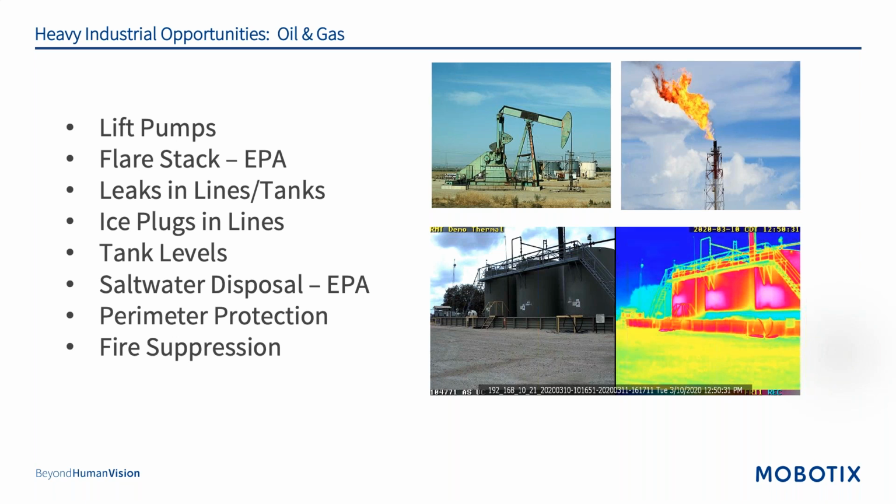And I'm talking your extremely large oil and gas companies that we all know by name, to the very small operators that are doing just jet fuel, for instance. It doesn't matter. They have the same issues. And you can take that across all the different industries.